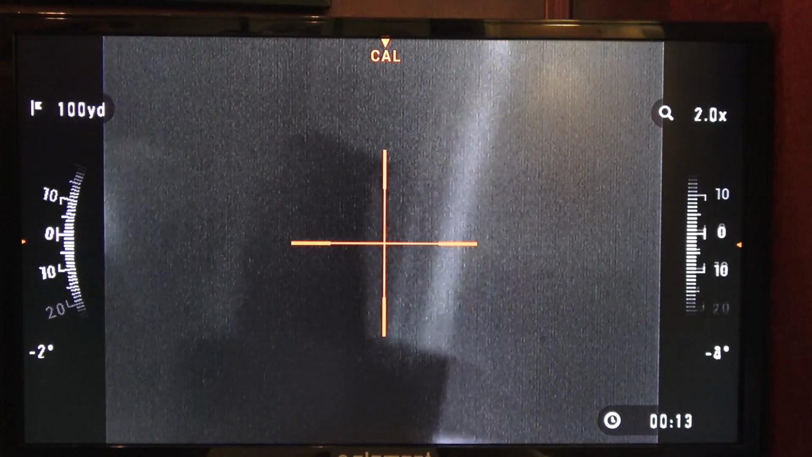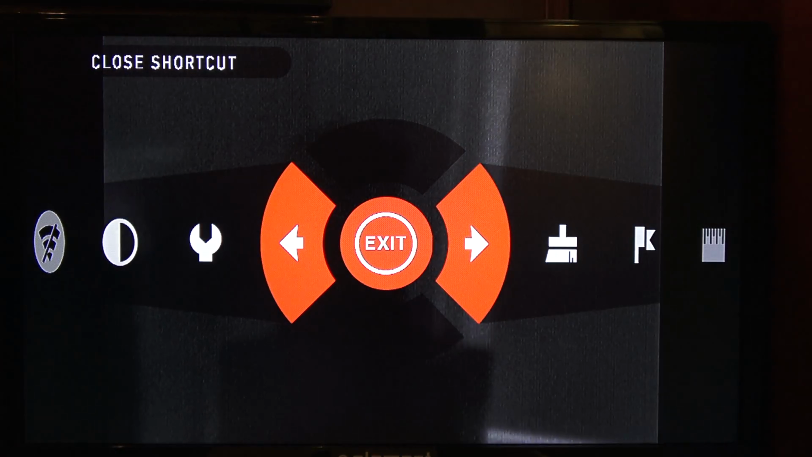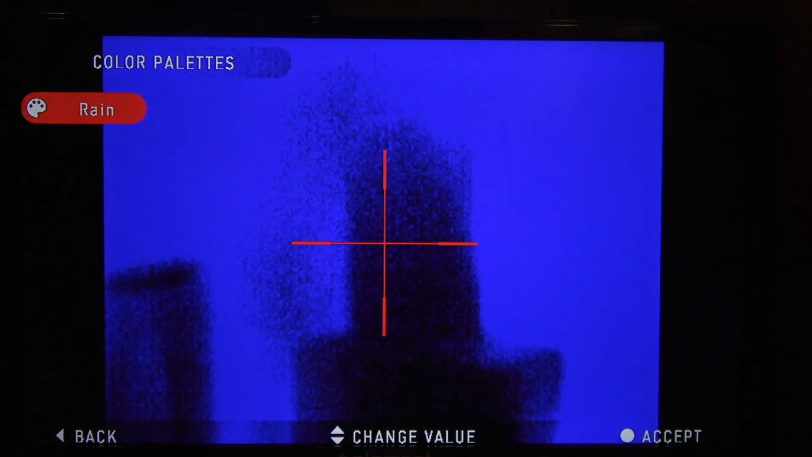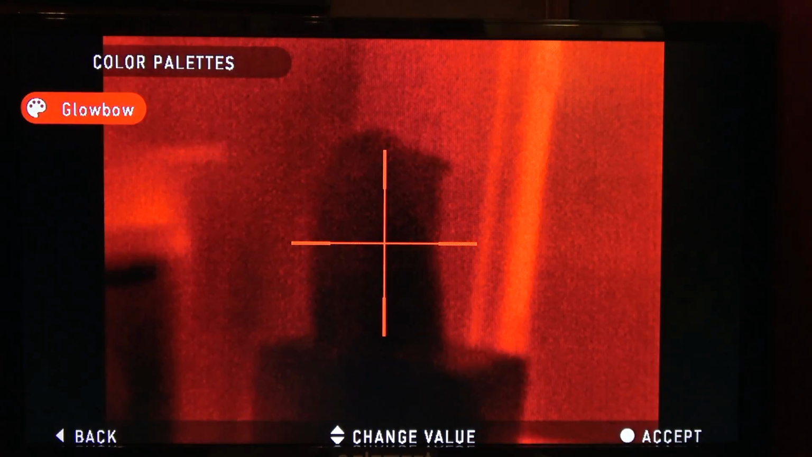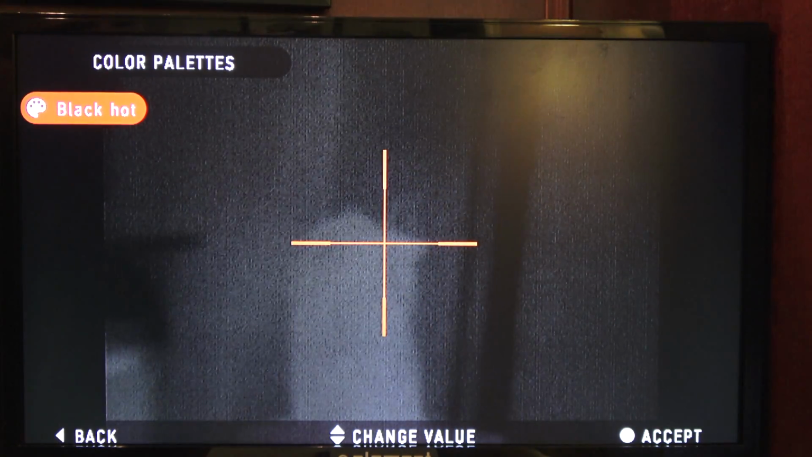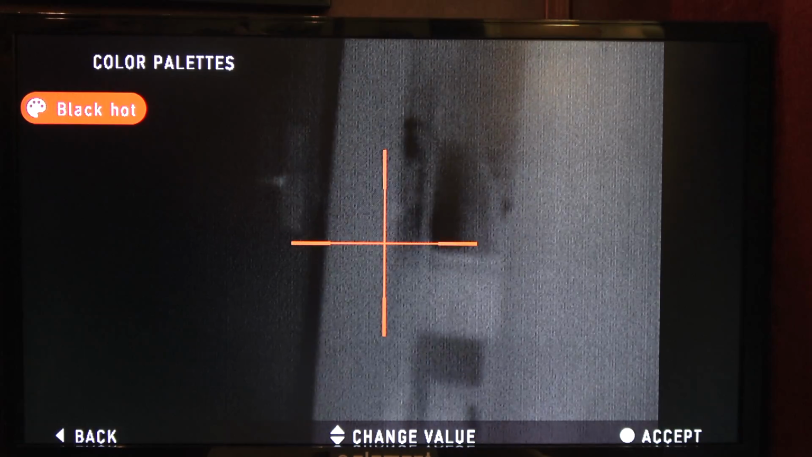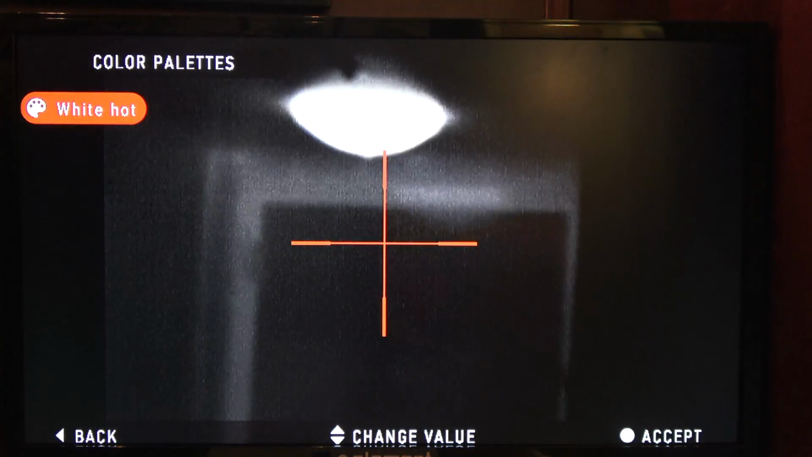So, alright, let's go back with the different color palettes here, just so you can see. So this is white hot. Go back to settings, over to thermal, go down to color palettes, white hot, there's the rain, rainbow, iron bow, glow bow, fusion, green hot, red hot, black hot, and white hot. So we'll see out in the field which one we want to go to. So far I'm liking white hot. So, but anyway, there's that.